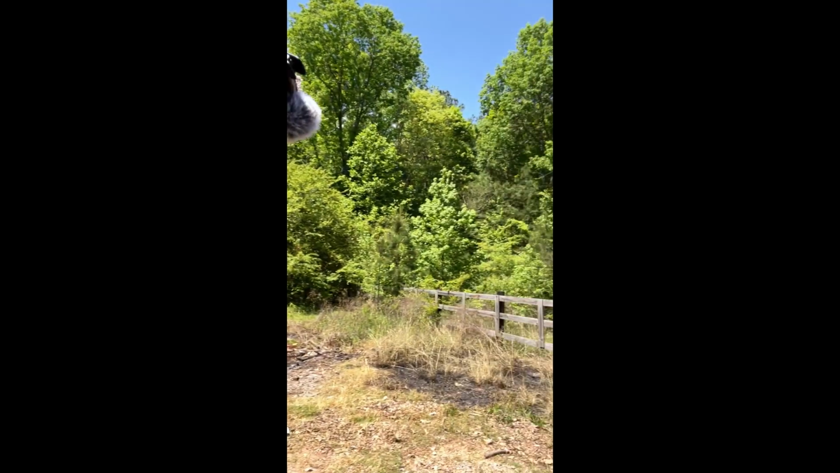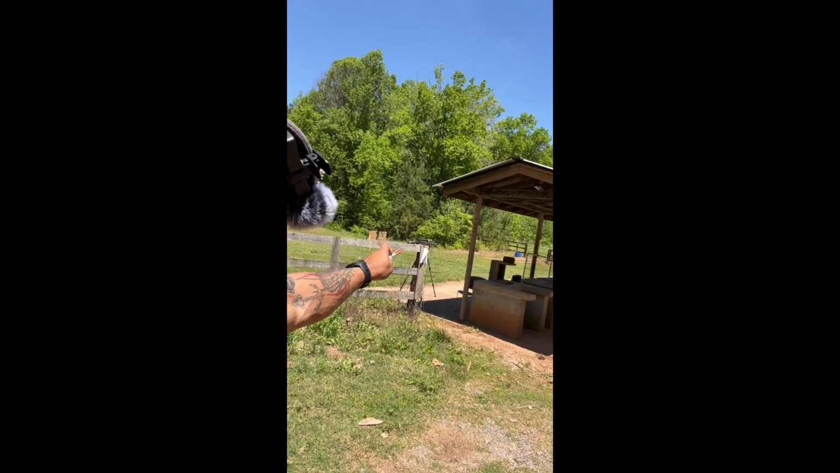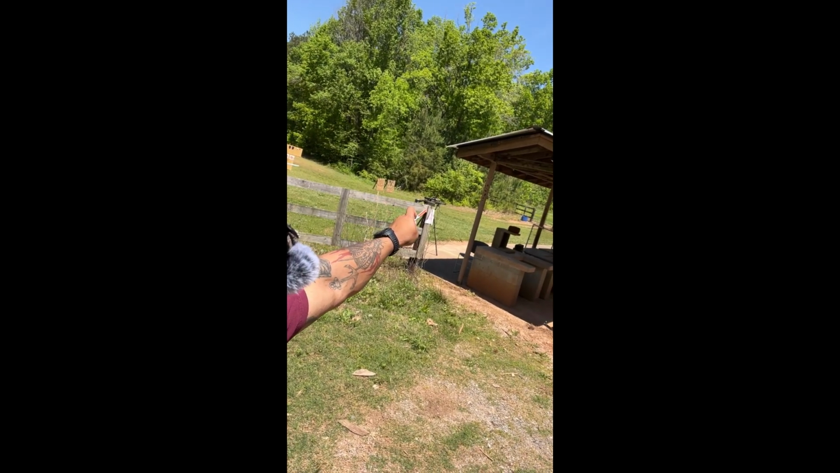But yeah. Oh, another thing. Like we saw, in the video, the thermal is now mounted to my SPR. If I wanted to move that thermal optic back onto my bolt action, I would have to recollimate and re-zero.